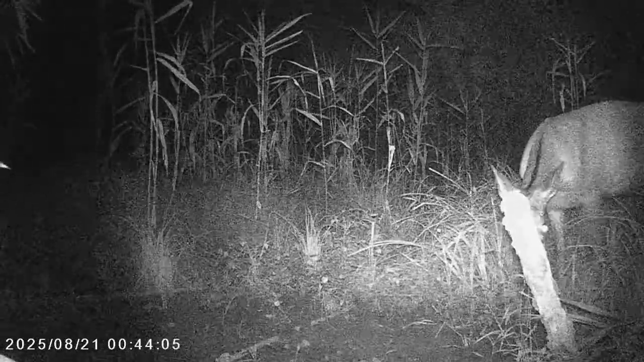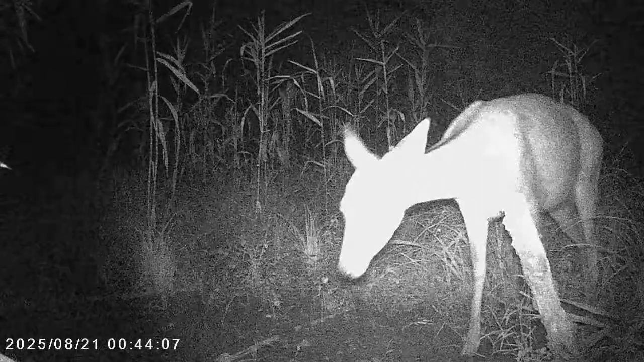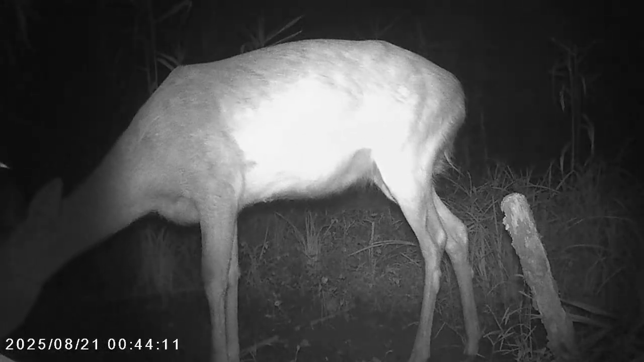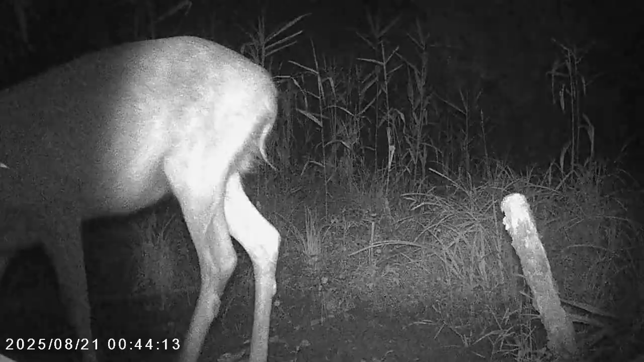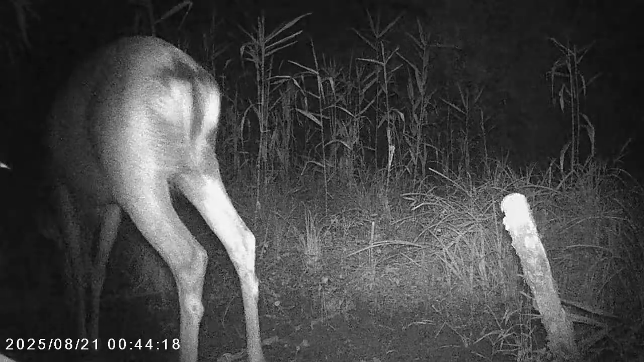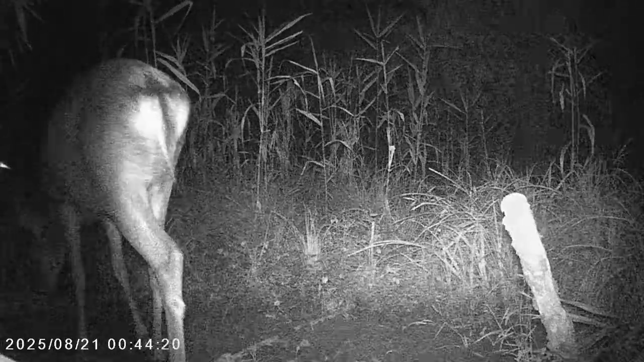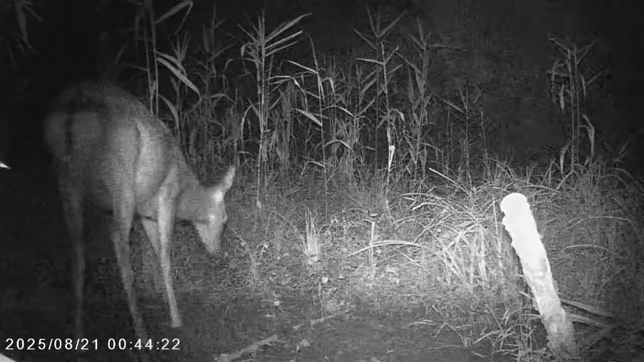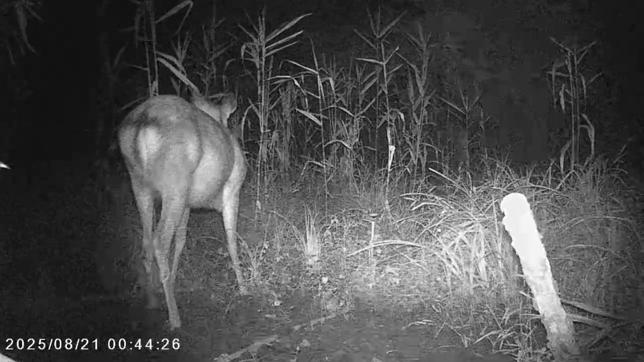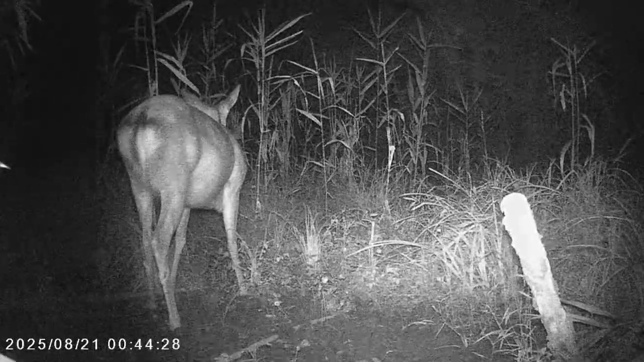Okay, with no antlers, this is a female. Not an easy way to judge the age, but she does still have the spots on her back, which normally indicates a younger deer. As they get older, the spots become less noticeable.